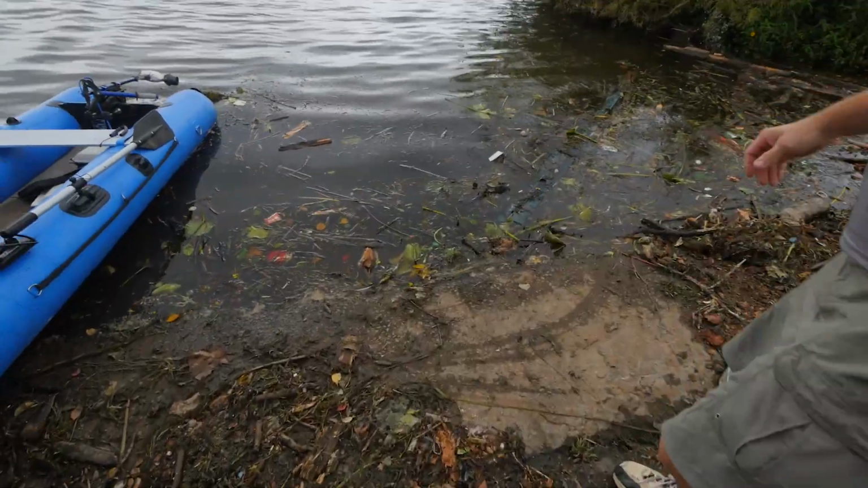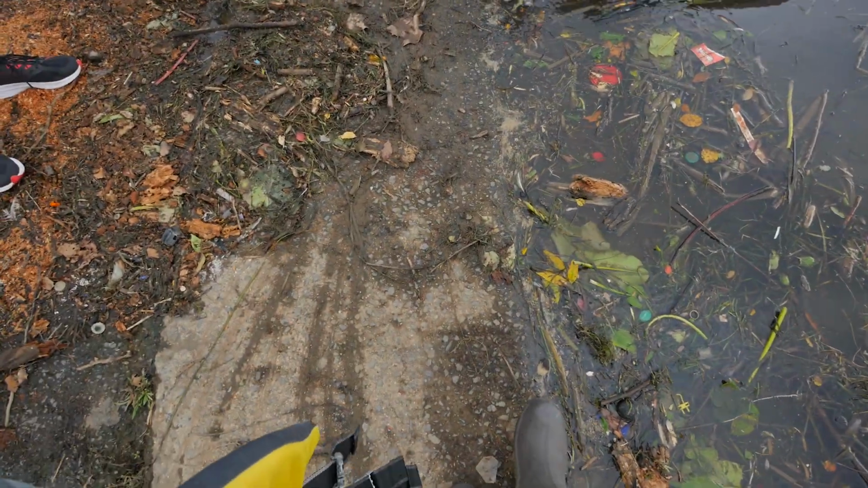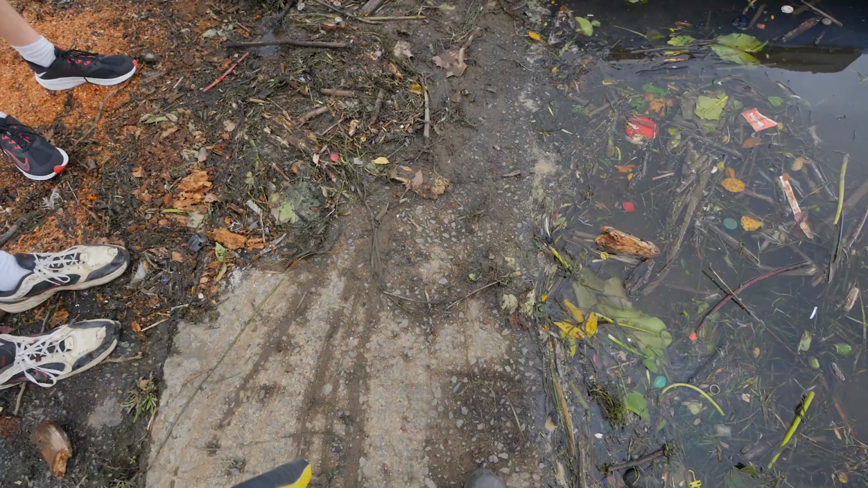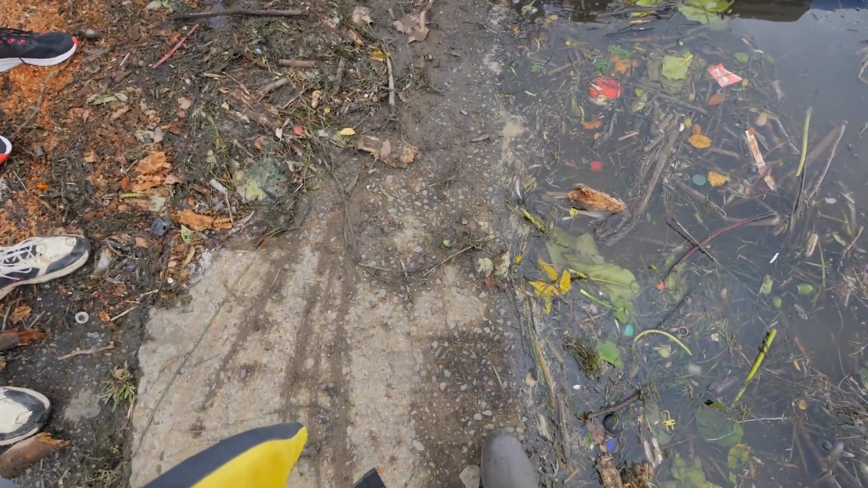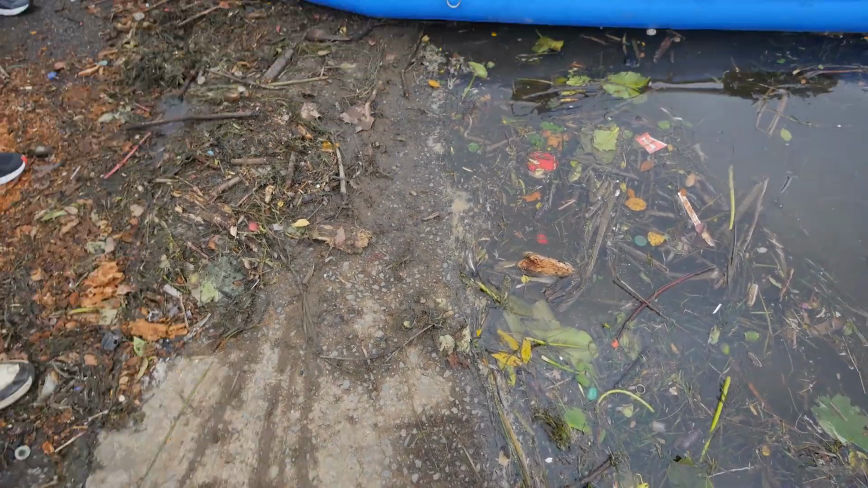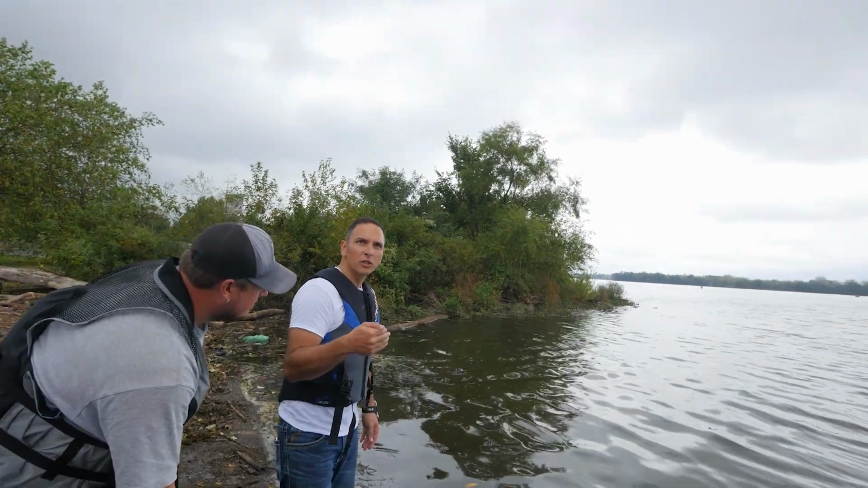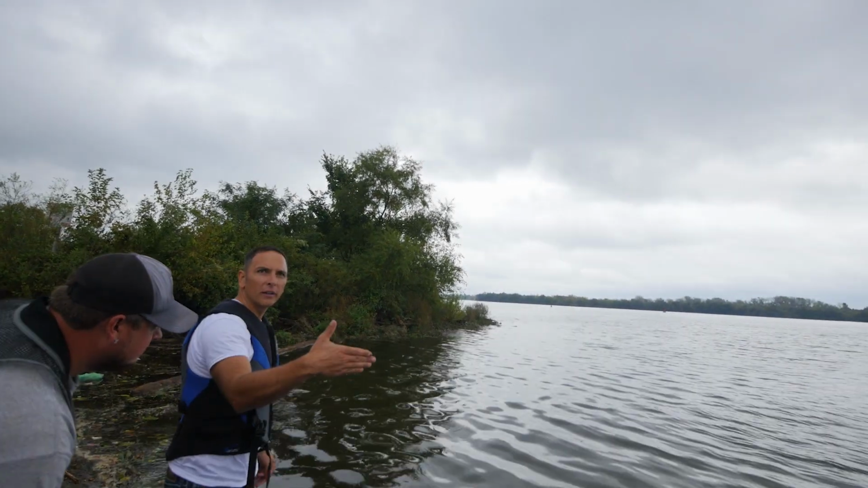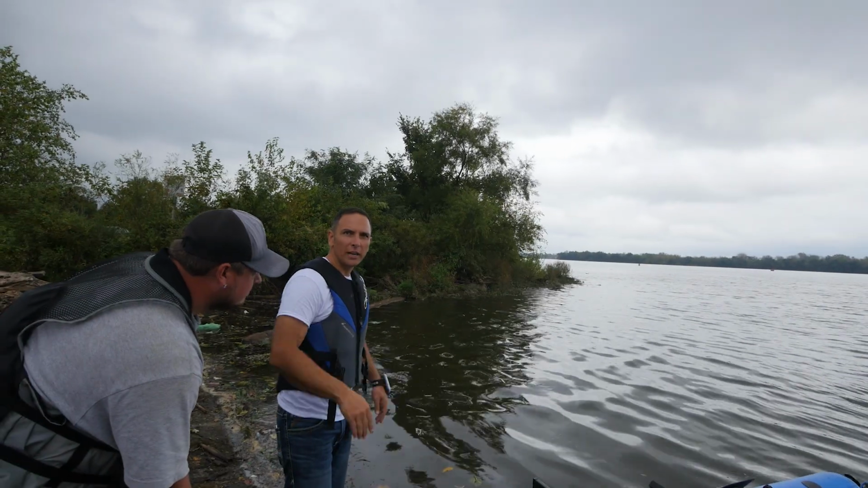If you come here to the water, and the water edge, where the water stops, is dry, that means the tide's coming in. But if the water edge is wet, let's say where my foot is wet, then the tide's going out. So the great news is that because the tide is coming in, there's less outflow for the river. Correct. So we're not going to be fighting the current as we're doing some scanning right now.